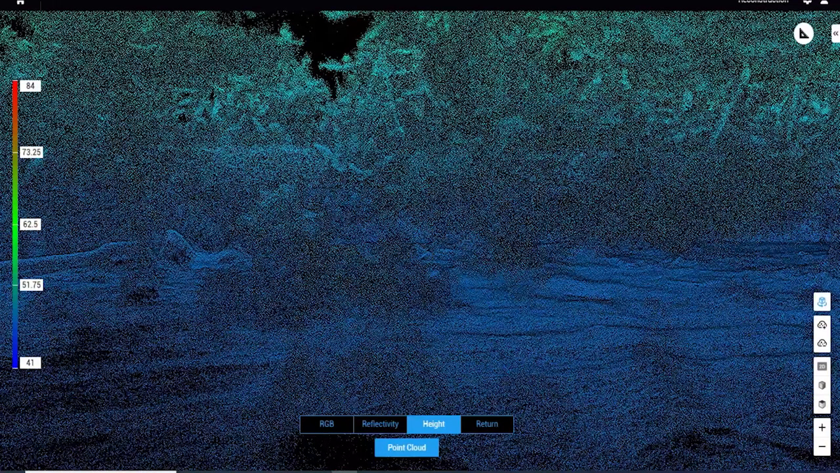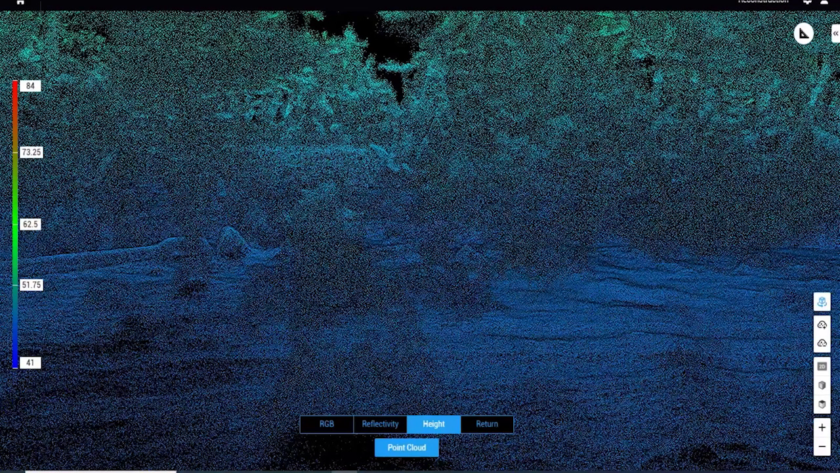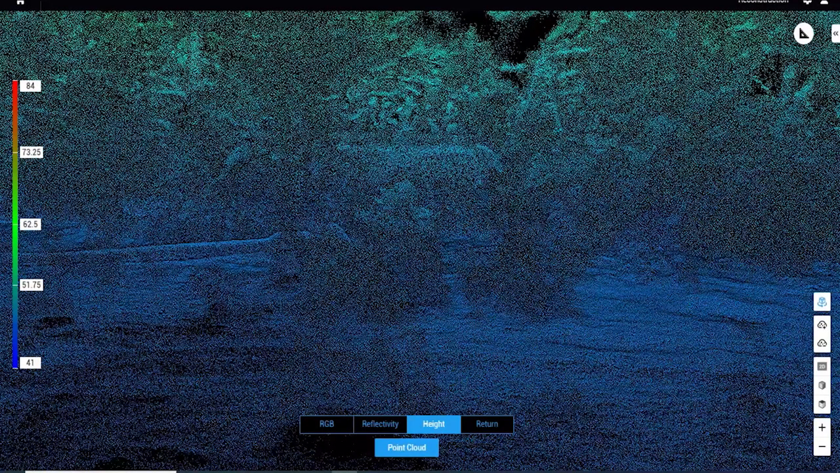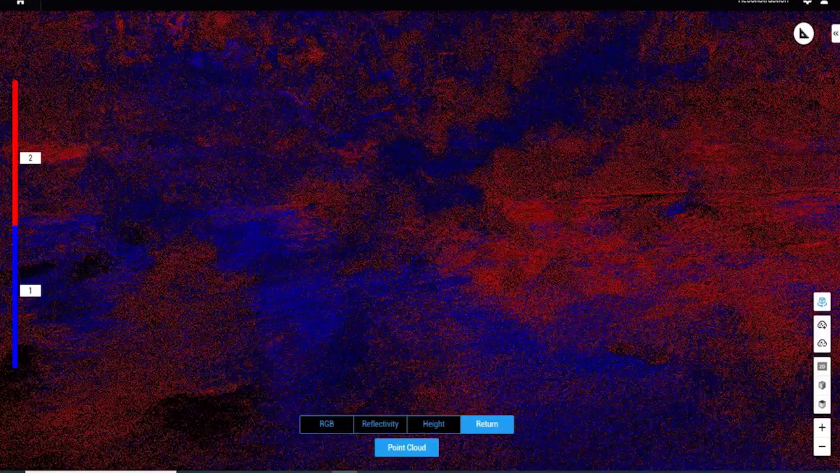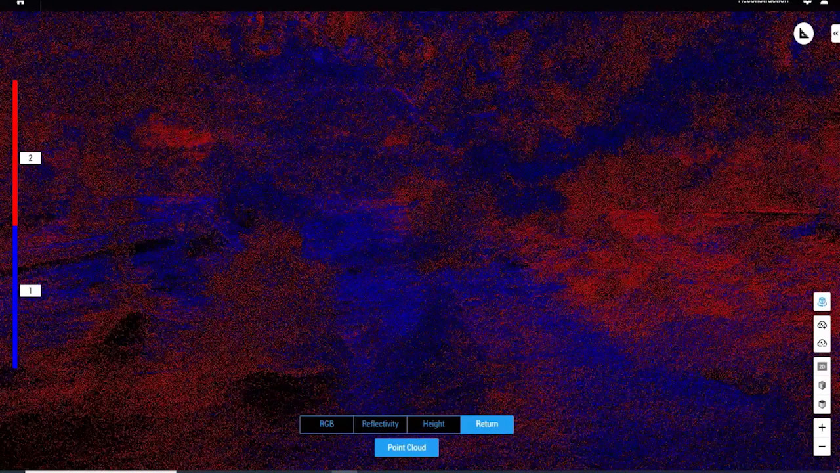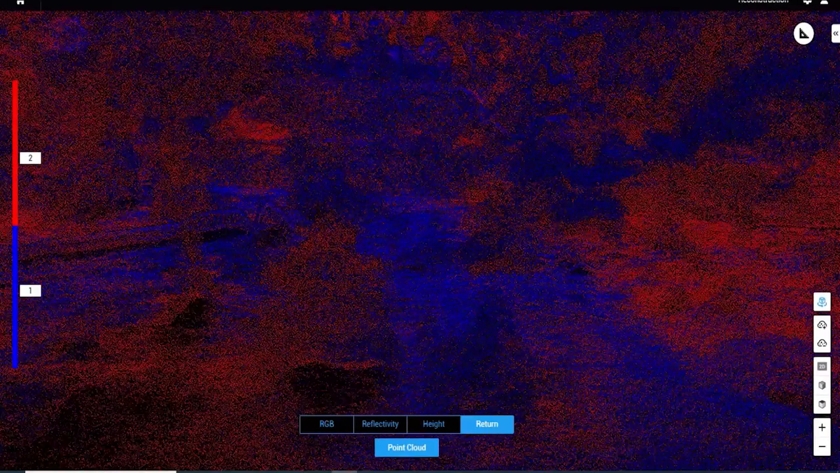And then next, we can view this in returns. So this displays a number of returns. Yes, sorry. Yeah, so this is the returns view. So this displays the number of returns that were recorded by the L1 sensor.